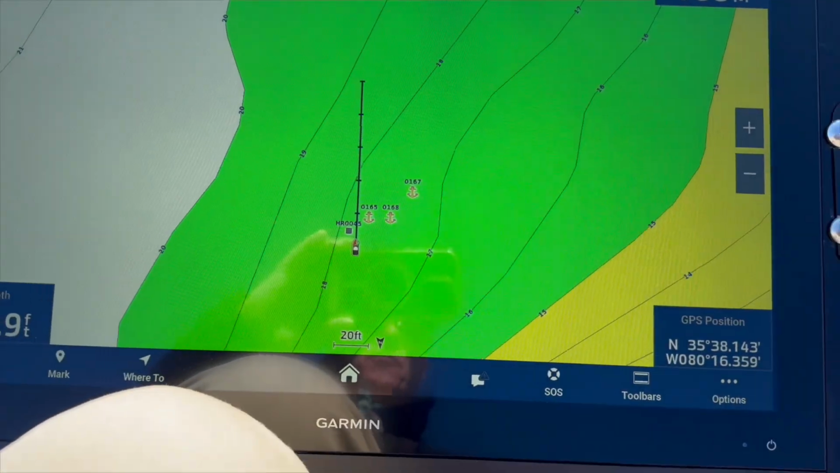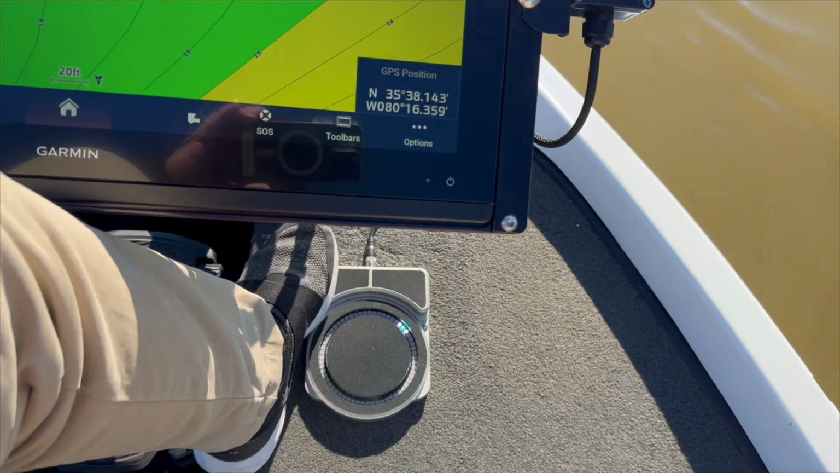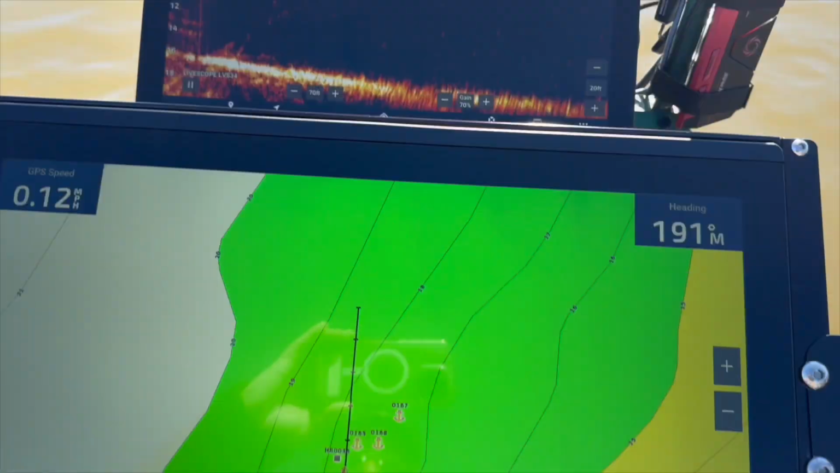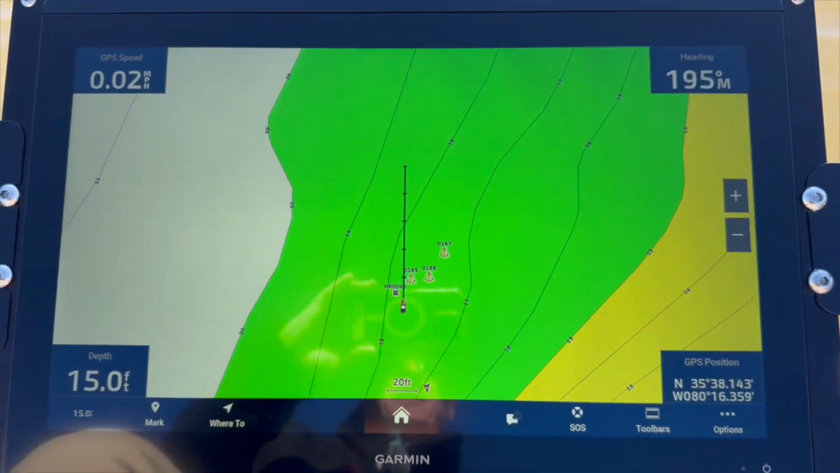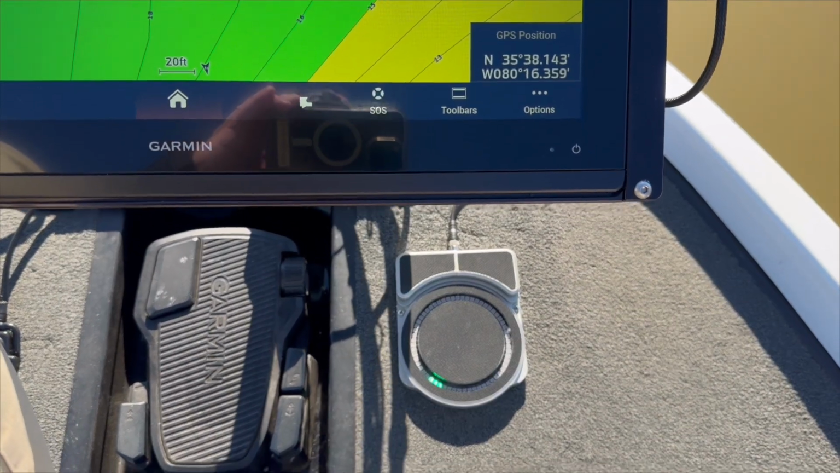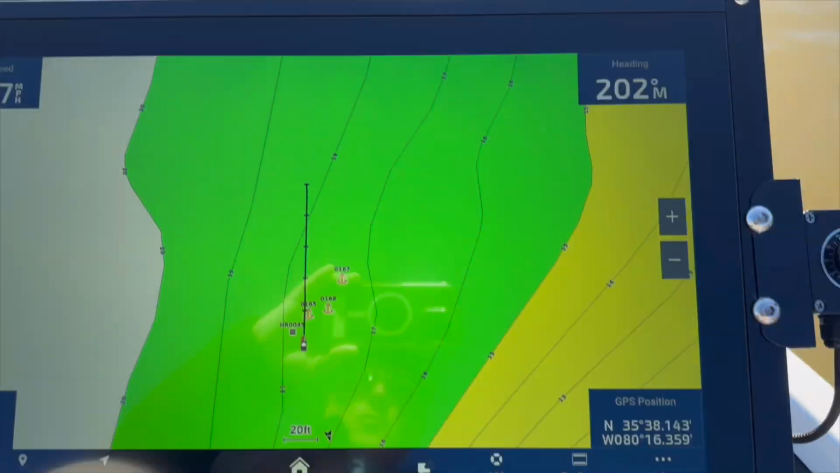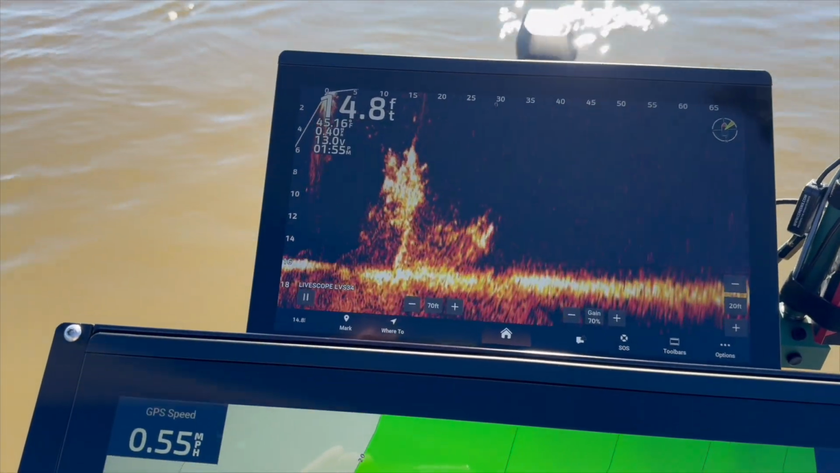All right, so we're still spot locked. So what I'm going to do is take it back off of waypoint mode. I'm going to move the RS1 around. Let's just move it over here. So there's no more brush pile. We're still spot locked. I'm going to put it back into waypoint mode. Now watch. It went right to that brush pile. Pretty neat, huh?